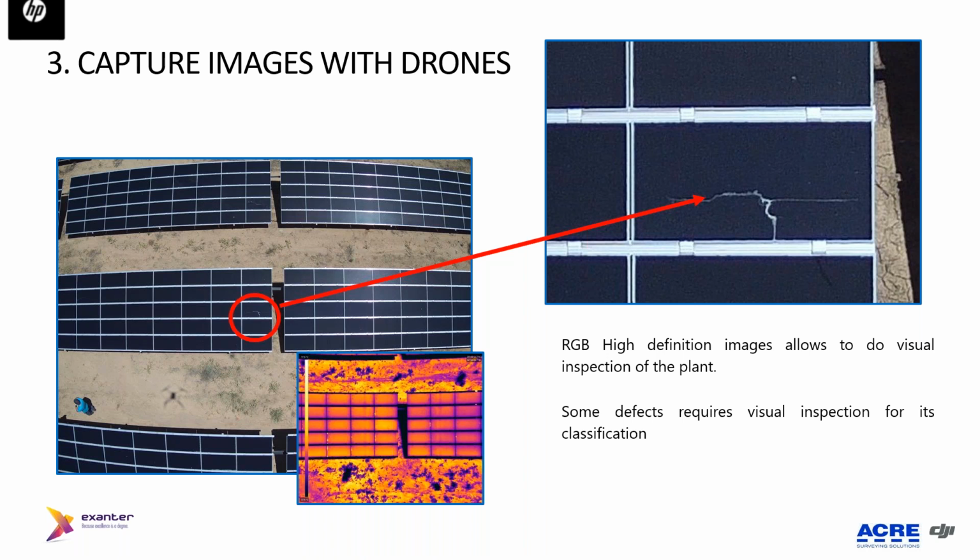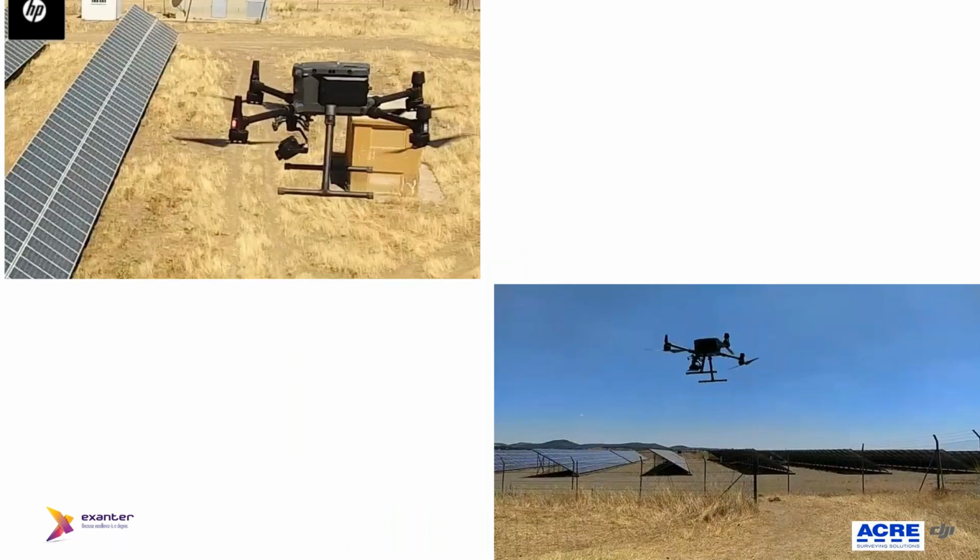Of course, you can also detect it from the thermal image, but in some cases, some defects require this visual inspection because there could be some doubt whether it is a broken panel or several hot cells. So if you check with the RGB high definition image, you can confirm without any doubt that this is a broken panel. You can see that the definition of the image is amazing.